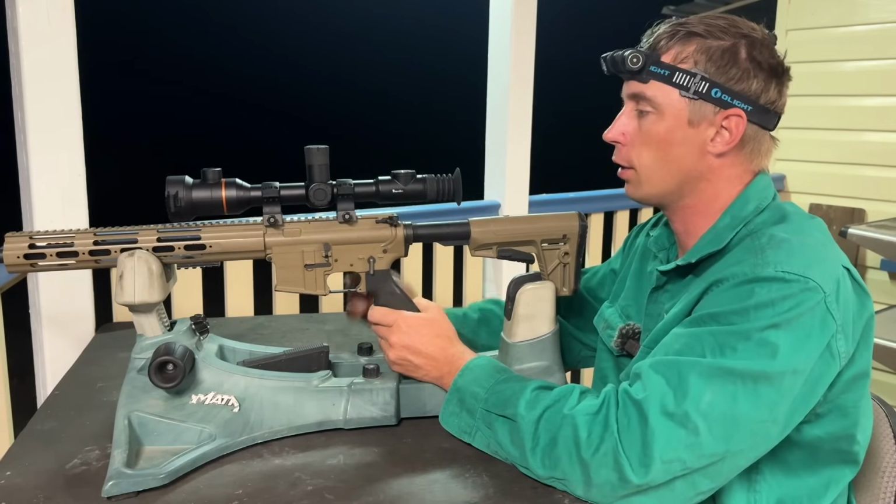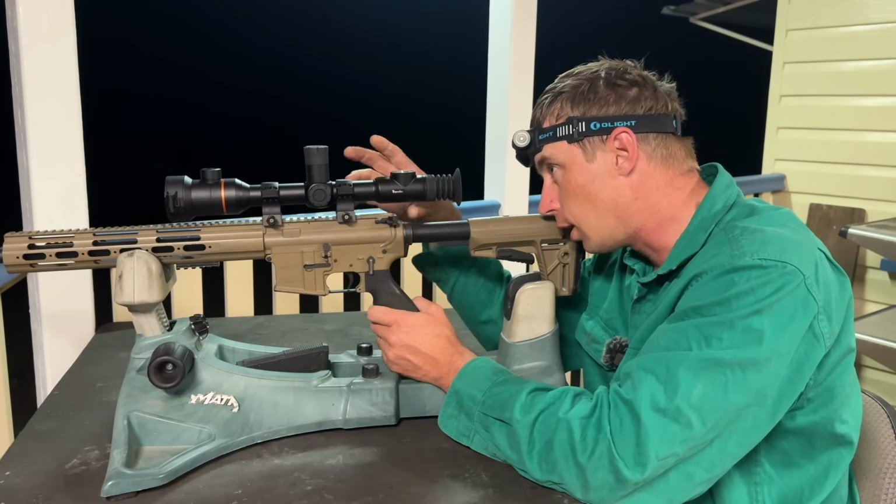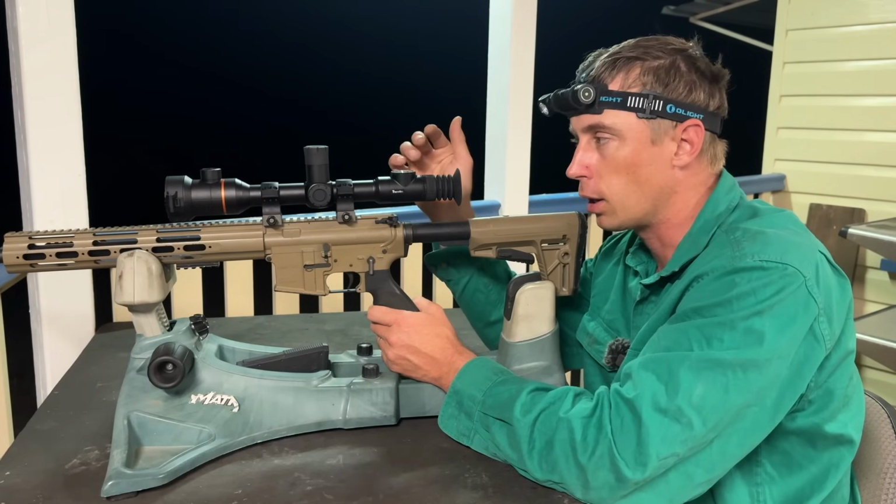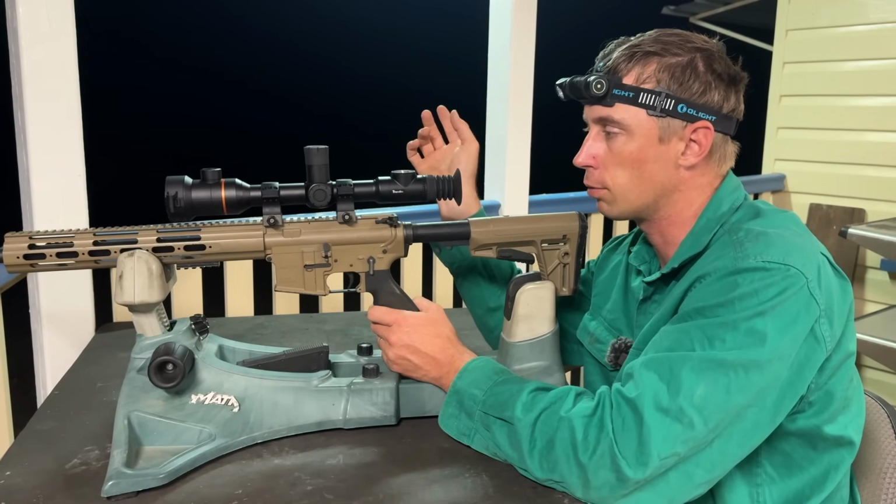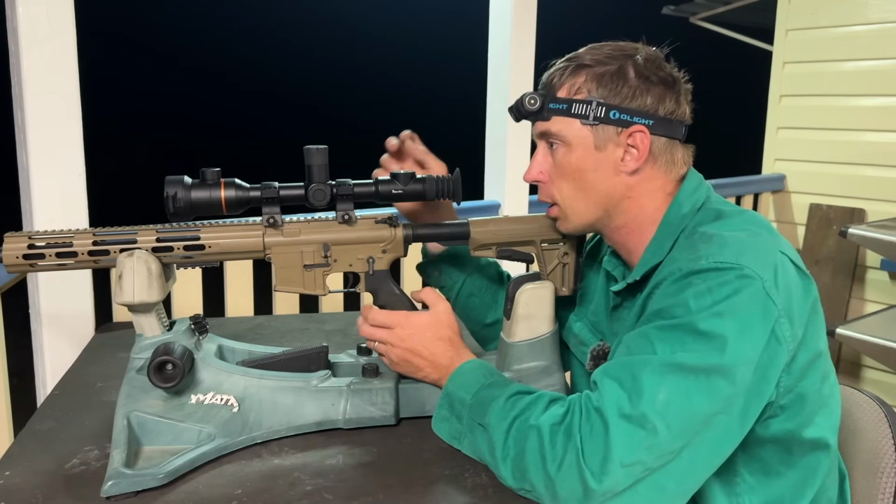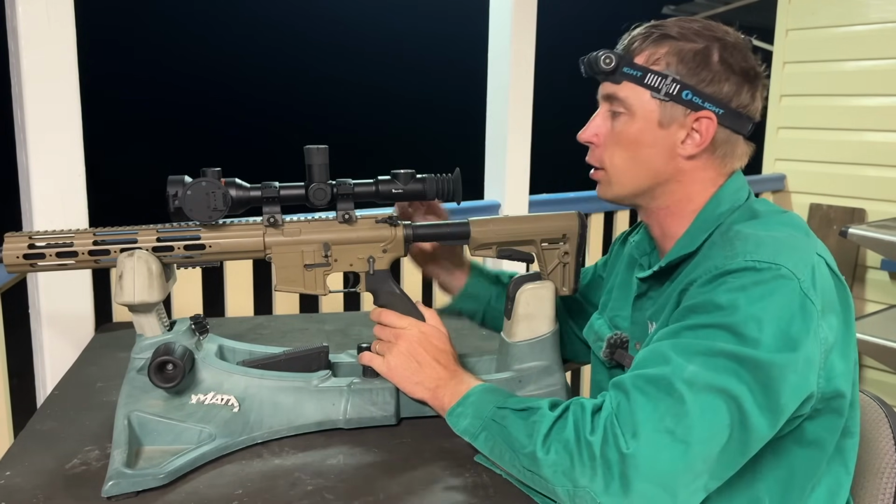Okay, so now I've got the scope turned on, but just to show you how to turn it off first, you long press on here, and as soon as this comes up and starts counting down, you just let go of the button and it turns itself off. But to turn it on, it's just a quick short press. First of all, I'll open the cap up. It clips back nicely. Okay, now the display's on.